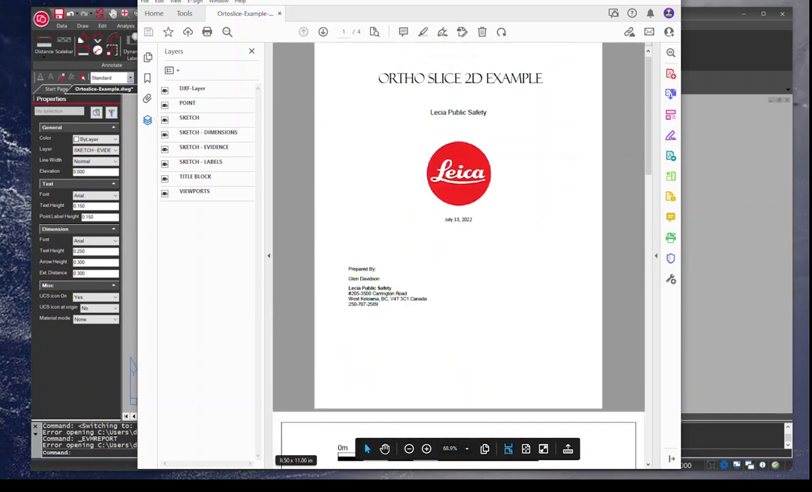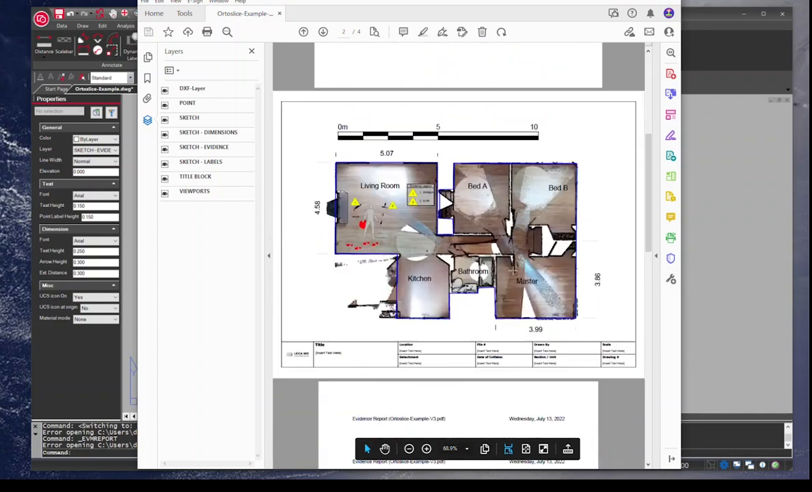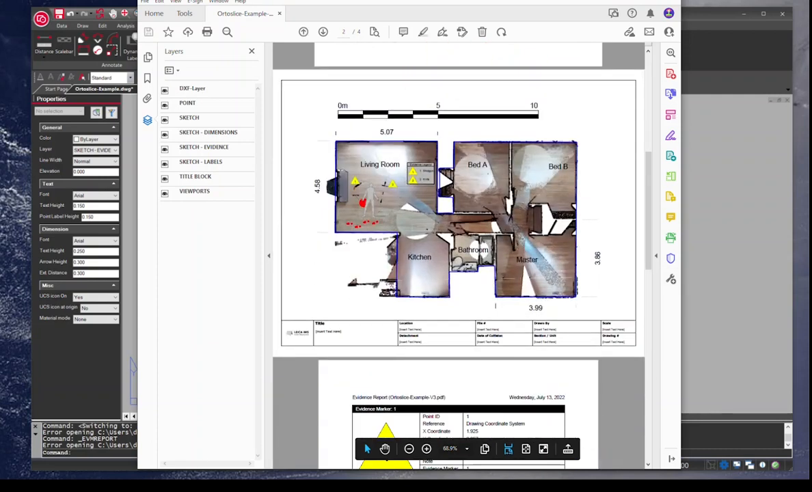So that's how you'd go from an ortho slice from a point cloud into Map 360 and create a 2D drawing. Thanks for following along.